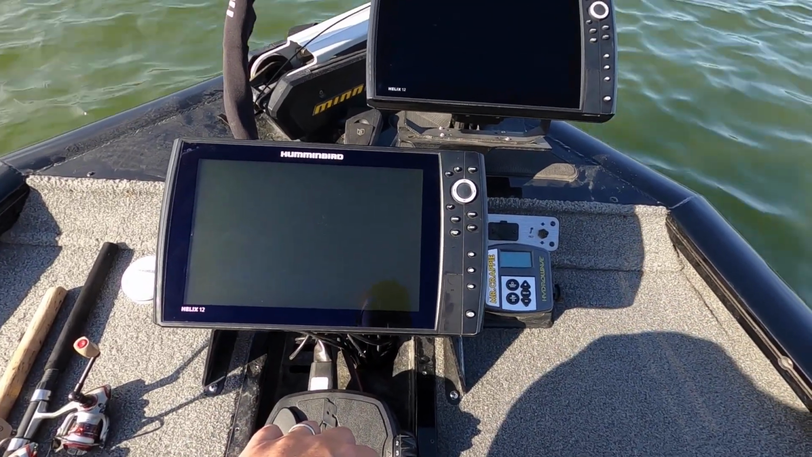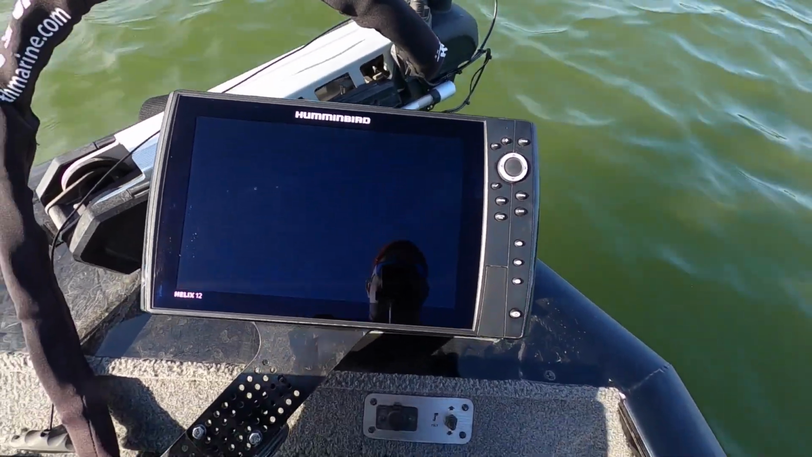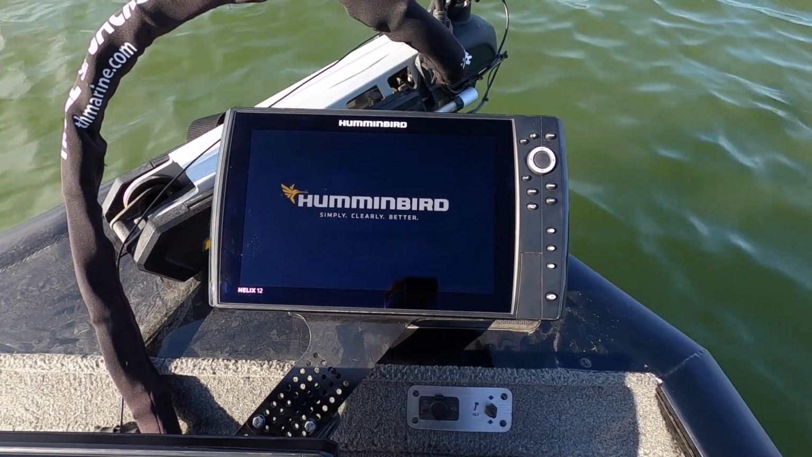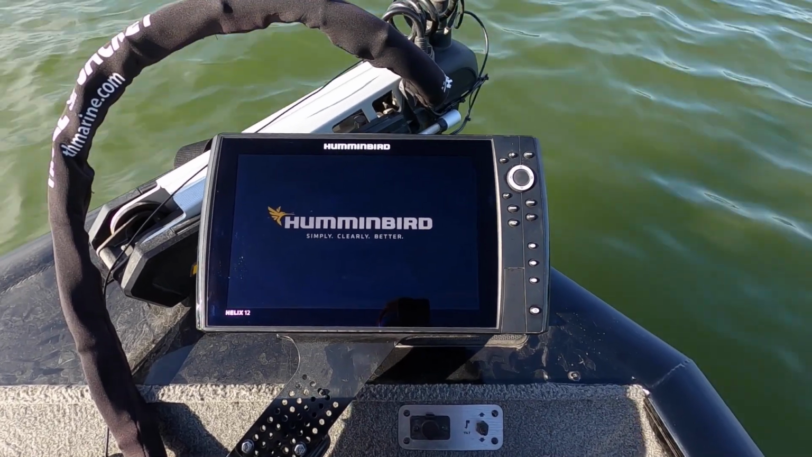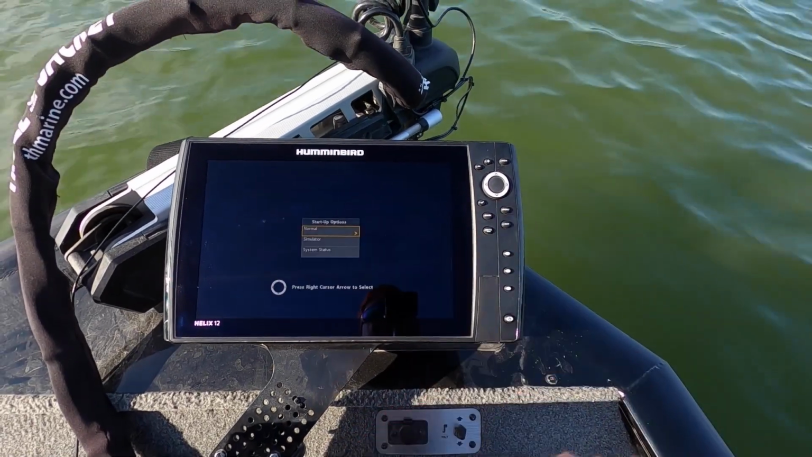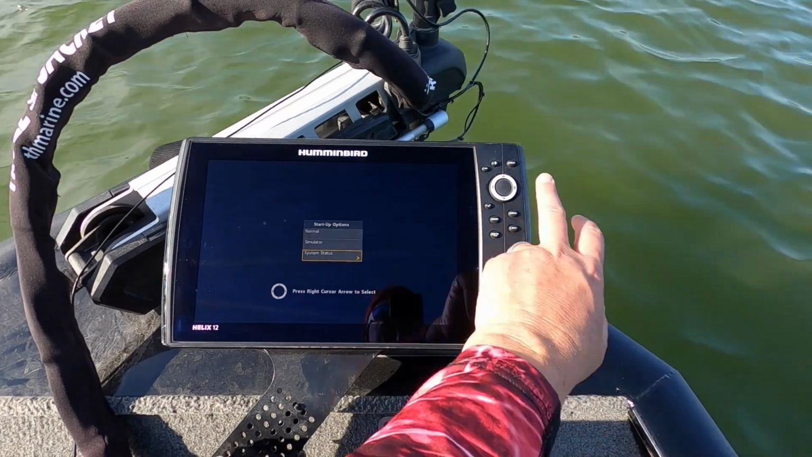So first thing you need to do is power up your graph. Then we're going to check and see what software you're running. Now, to do the software check, hit your menu to go to the startup, and then to go to system status.